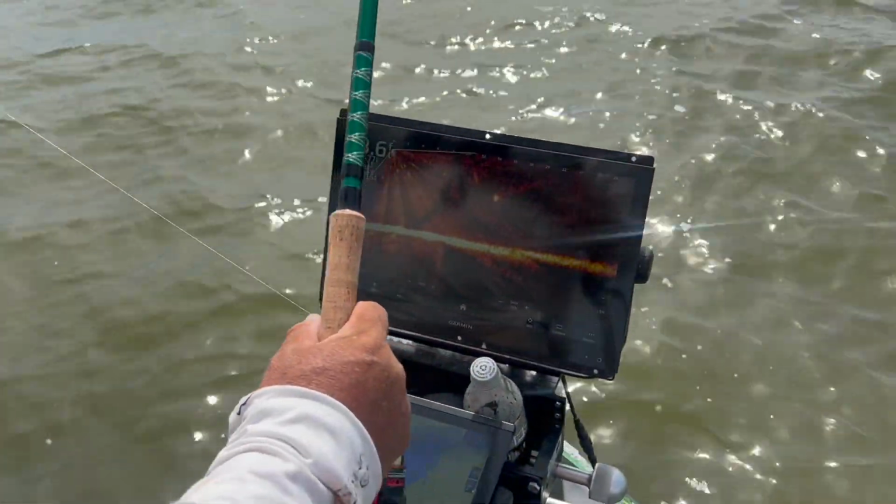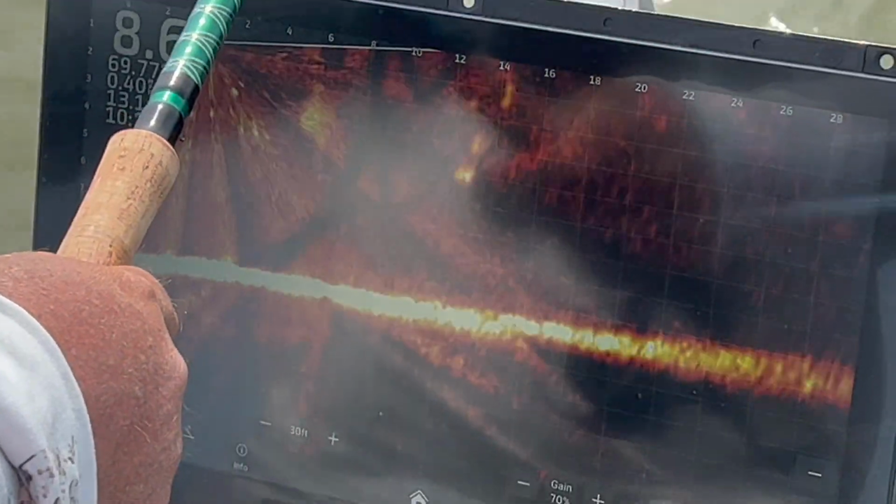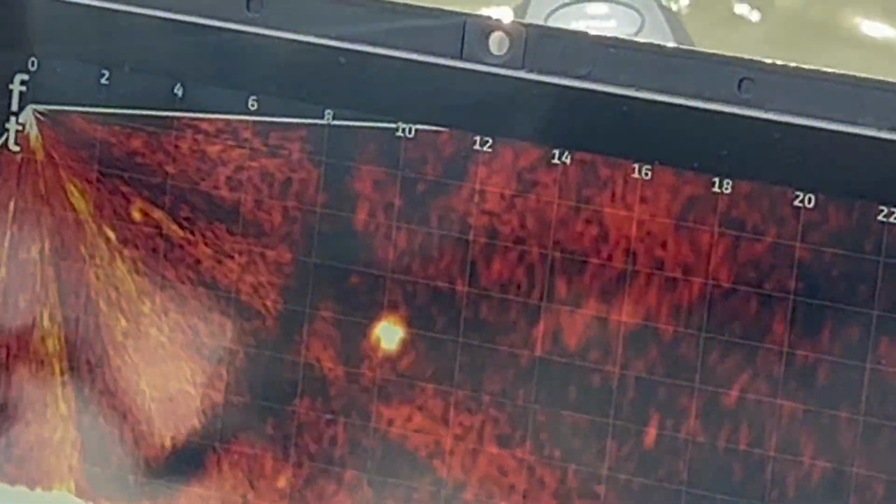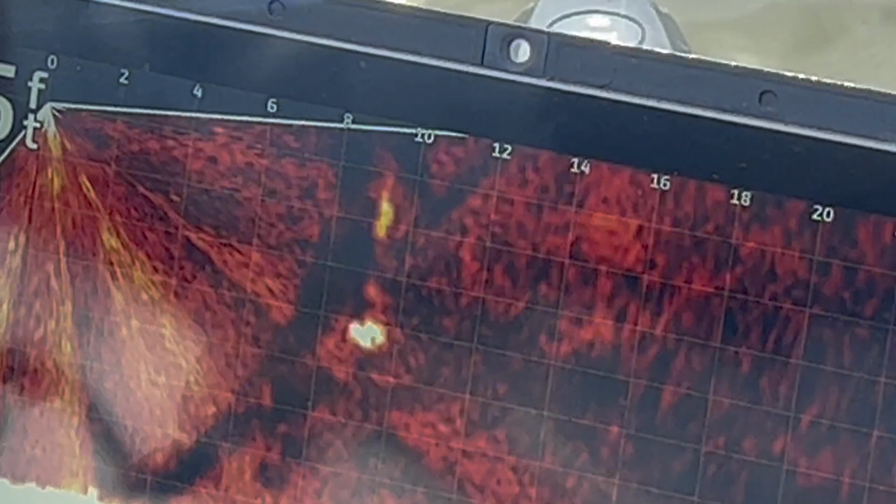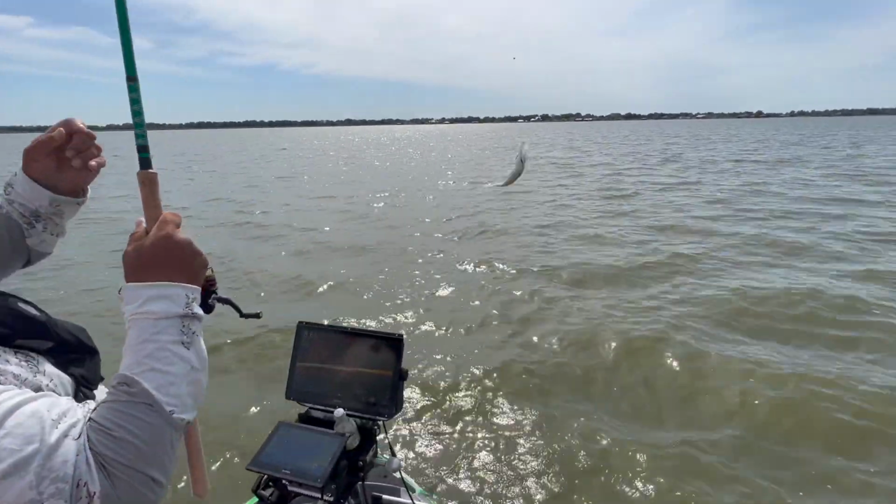Pretty good fish. Better than what I've been catching. He's throwing a pretty decent mark. Oh, third time's charm. I'll let him run off with it.